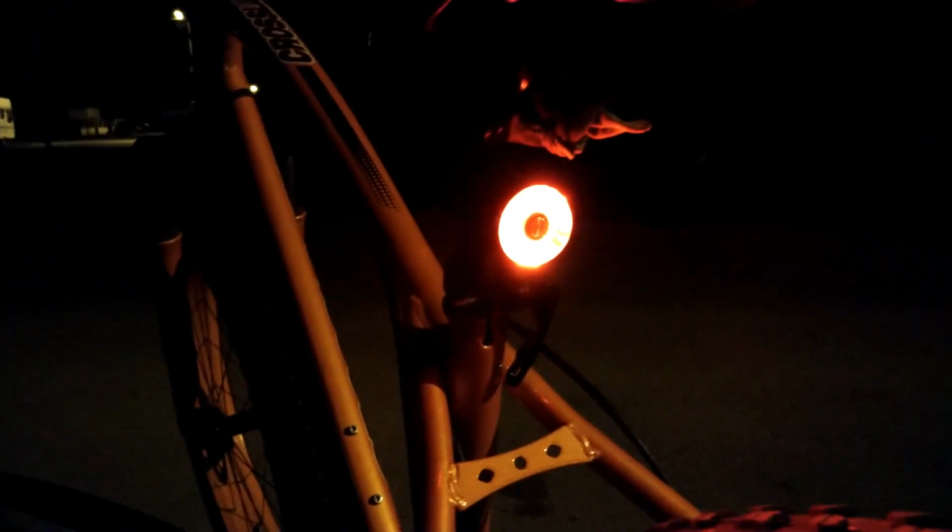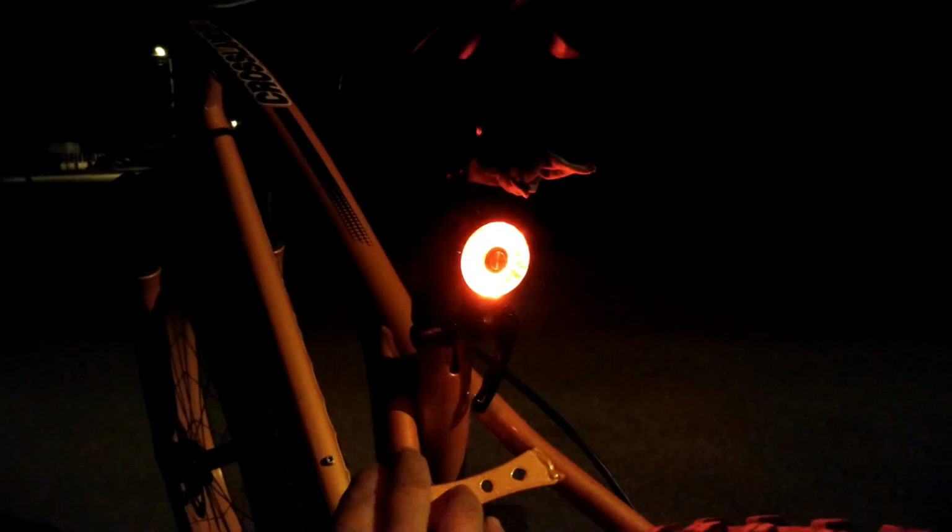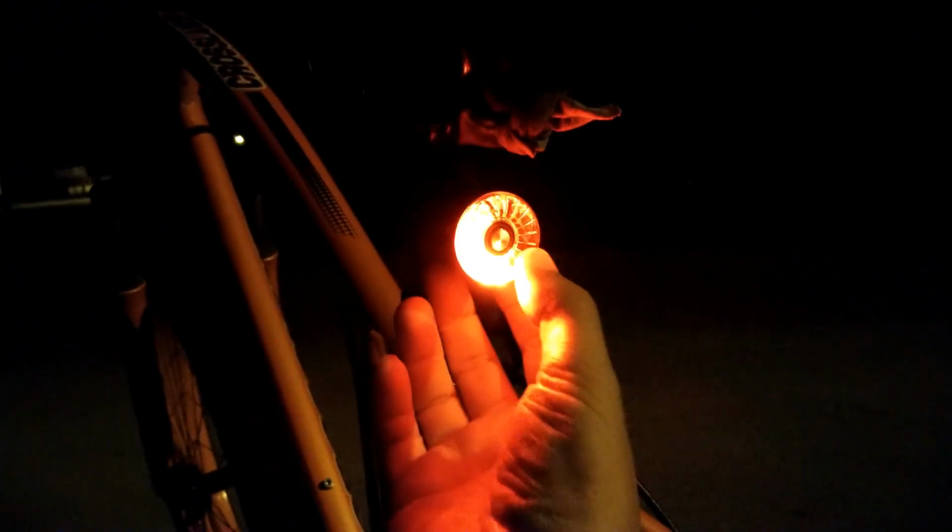It has a center button that you push. It's blinking. That's like breathing. This is fast double blink. This is like a turning or circle light, circling around. This one is 2 LEDs opposite each other turning, as you can see, obviously, and off.